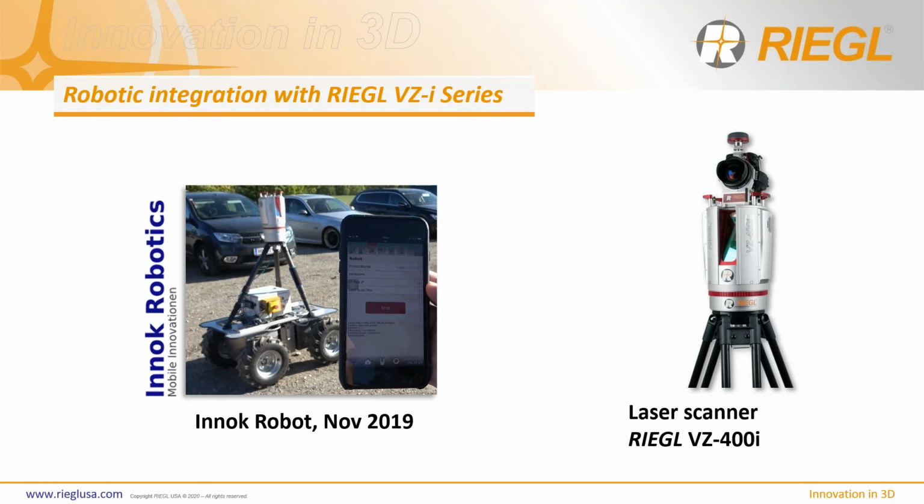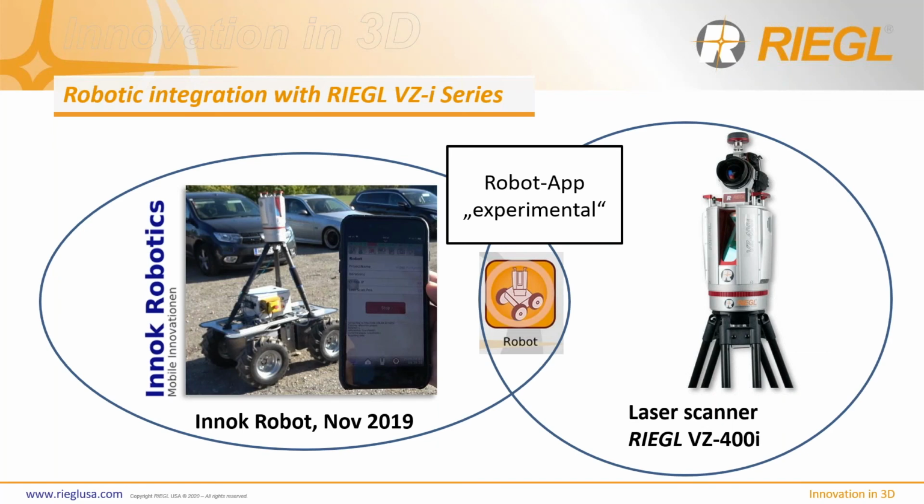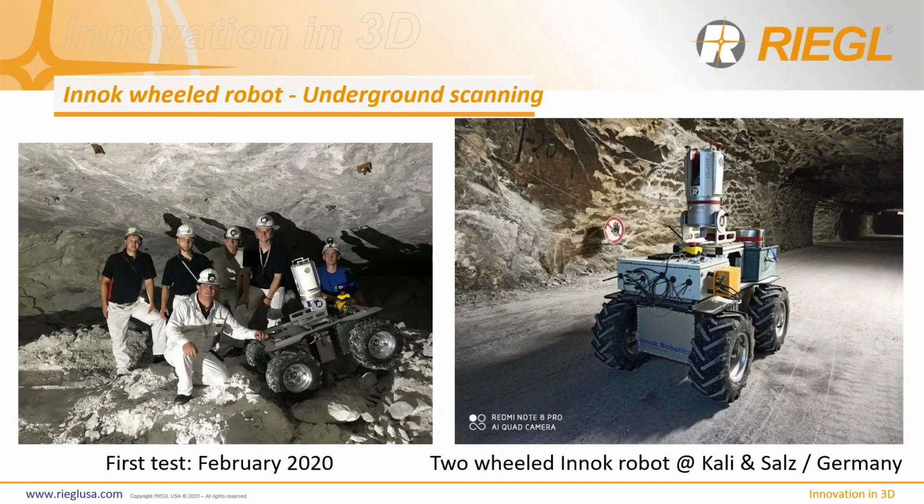So the robot is programmable and the scanner is programmable, and then really all through an app that the scanners have capability of Python scripting. You can really customize the scanner to however you want. So here with the combination of a fully autonomous vehicle, robot, matched and integrated with a fully automatic 3D laser scanner, you really get a product that you can then now open up different applications for, such as here cave scanning,